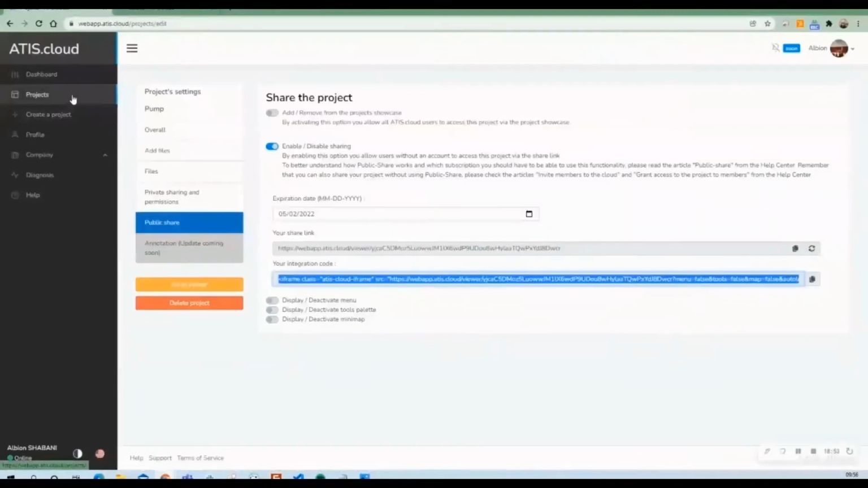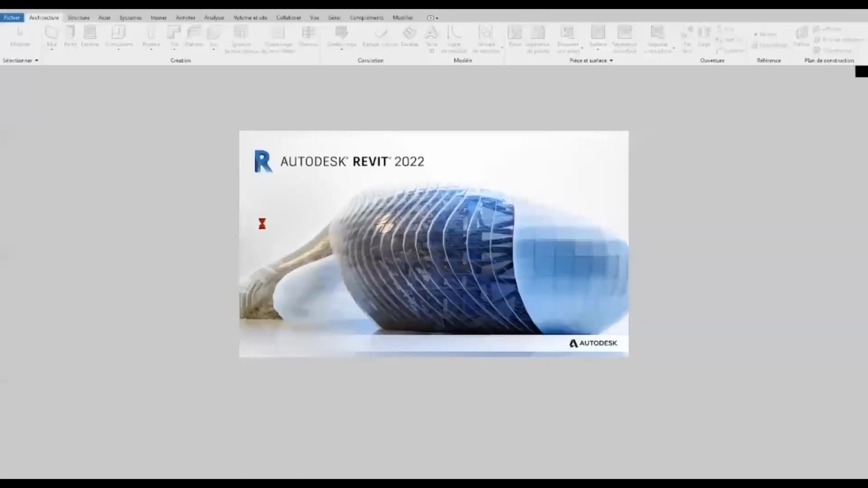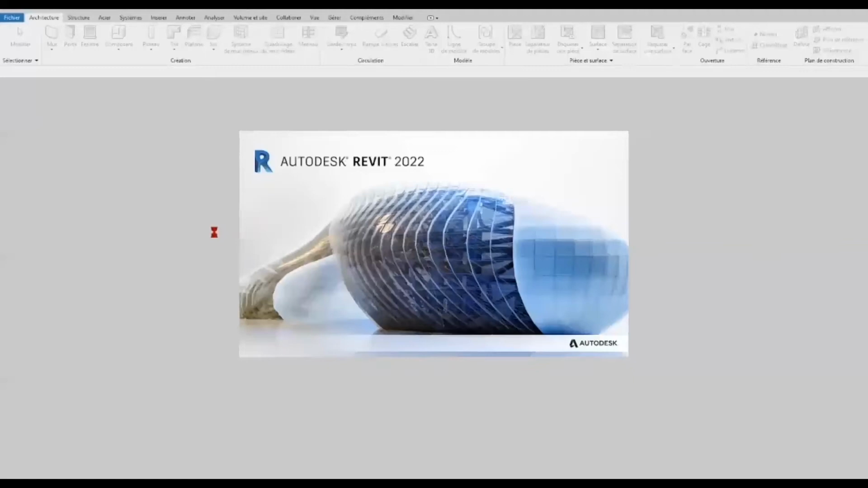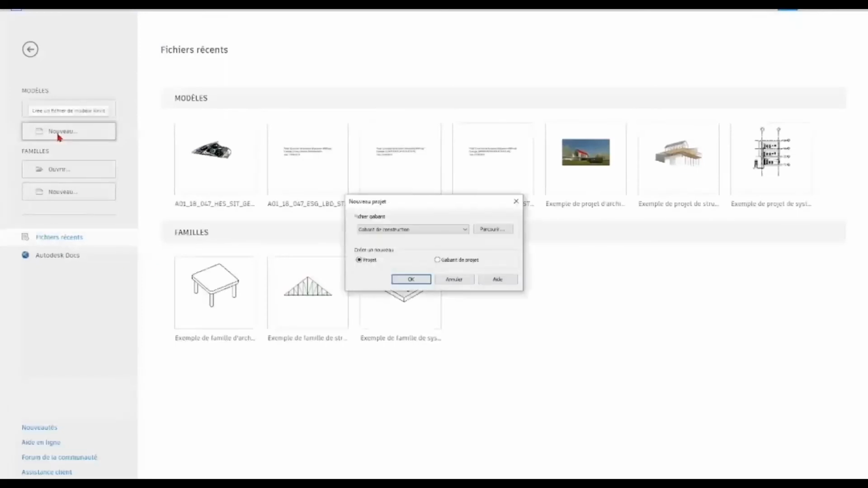So what you should know, guys, is that the Revit plugin is a beta version. You can install it on Revit 22, the latest one. And to do so, you should first ask for the Revit plugin on one of your projects on ATIS.cloud. I'll be showing you here how you can do that.